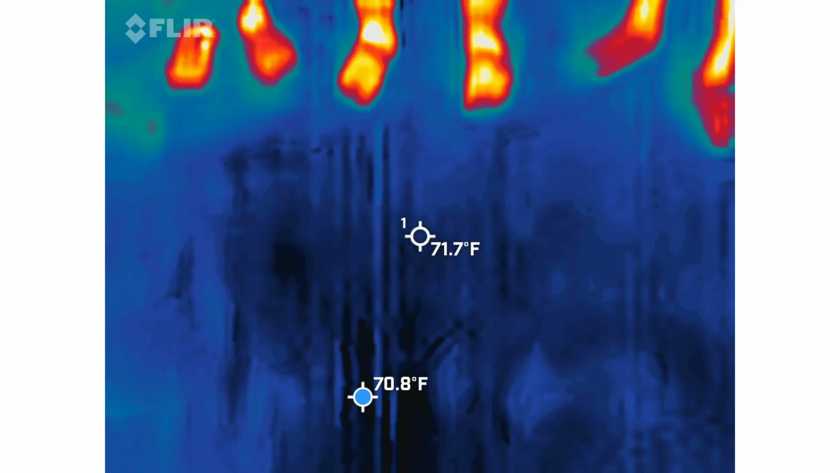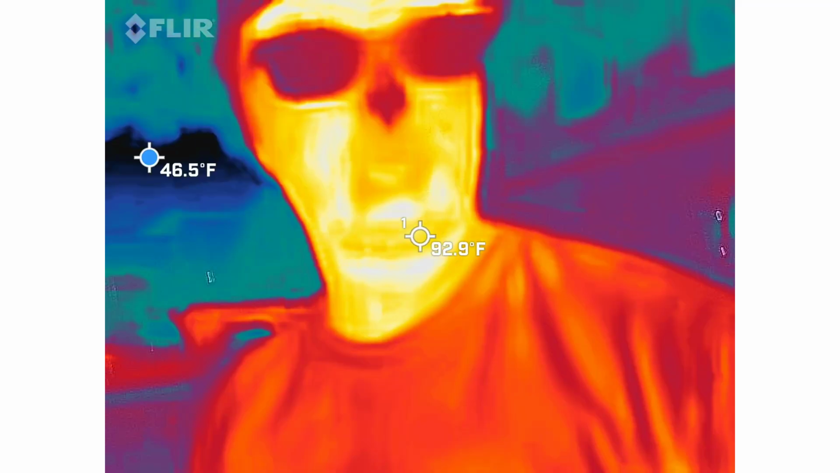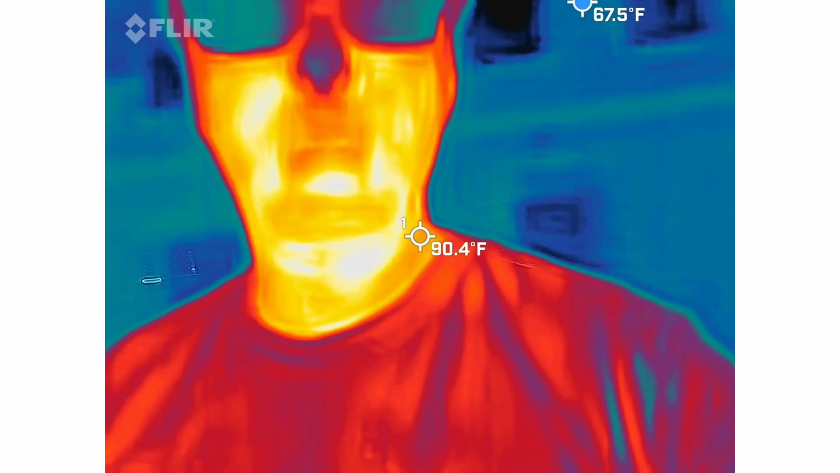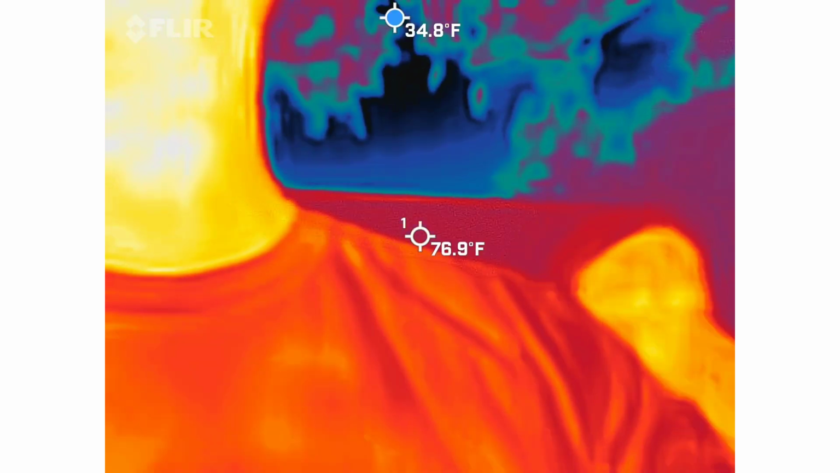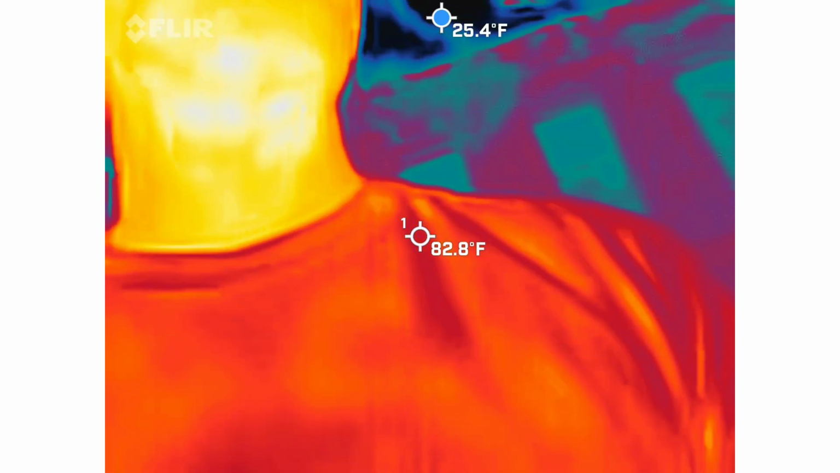Thermal imaging. Why would I want thermal imaging inside of a ghost hunt? Come on, guys, it's interactive. Because ghosts don't have heat. Right, they're cold. We're looking for cold spots. So, like literal cold spots.